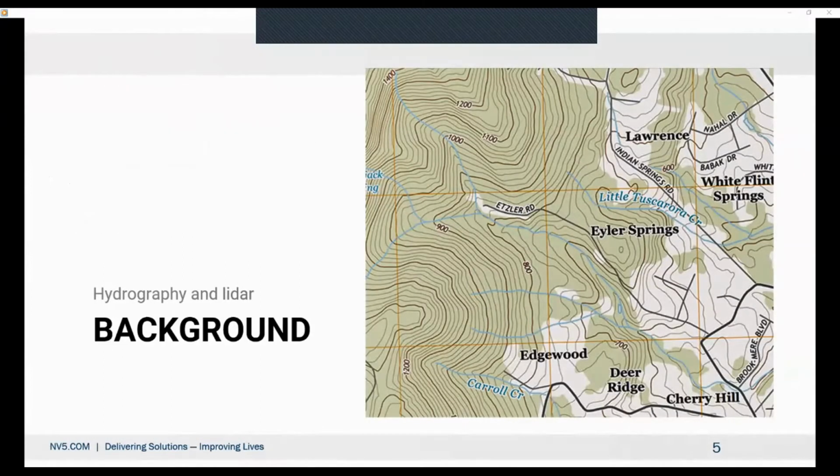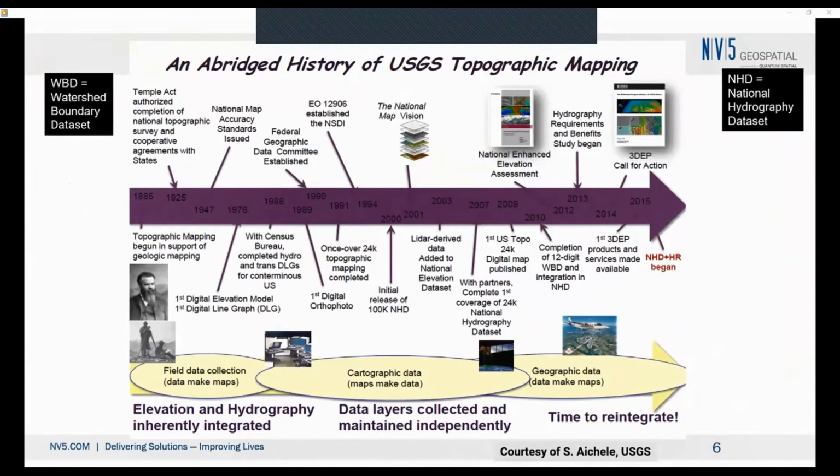So to understand where we are now, it's important to look back in history and understand where we came from. Initially, topographic maps were created from fieldwork. Then they got created using imagery, and many of us may remember the initial release of the digital 1 to 100K NHD digital line graphs in 2000.